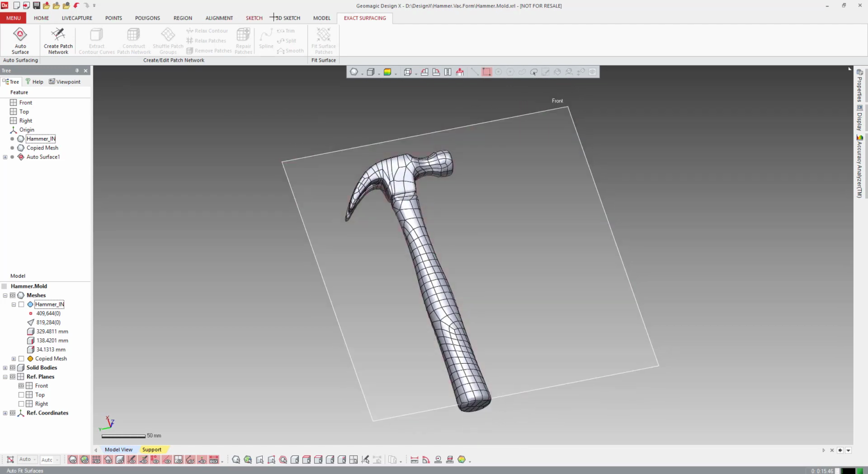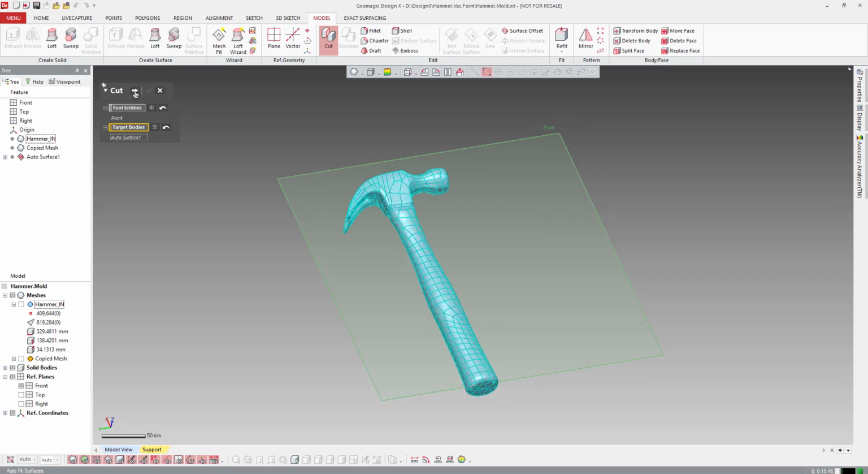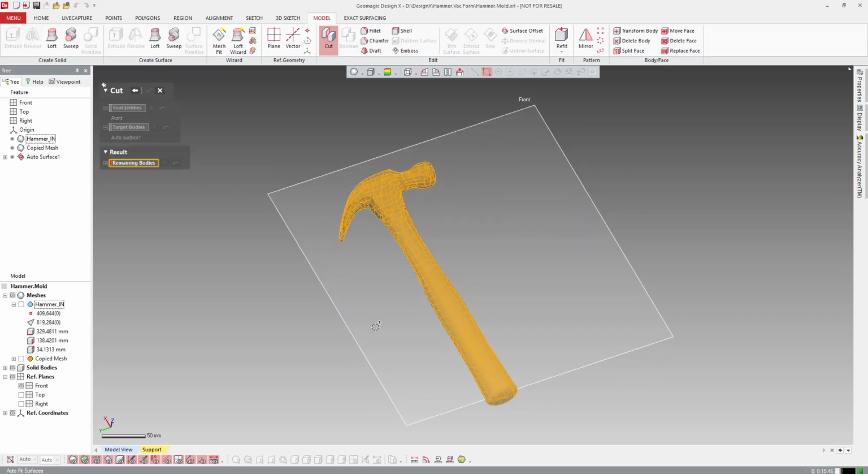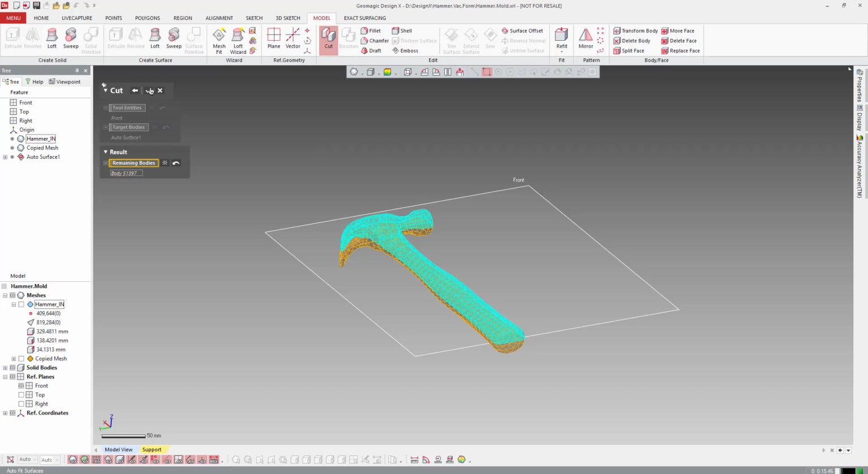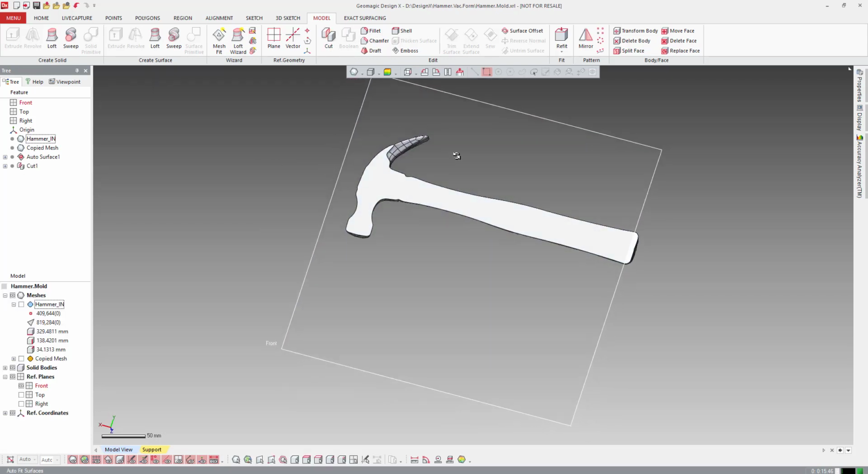So I'm just going to come into model here, and we're just going to cut this, use that center plane to cut our solid object. And we're just going to keep the top. So now we have a nice cut on that.